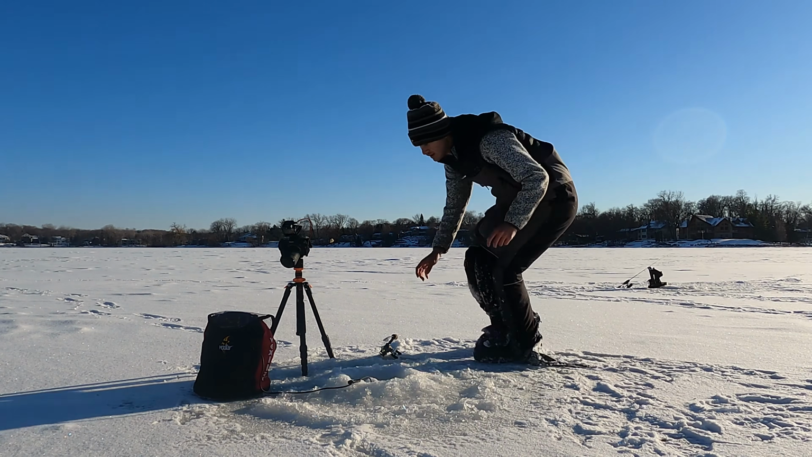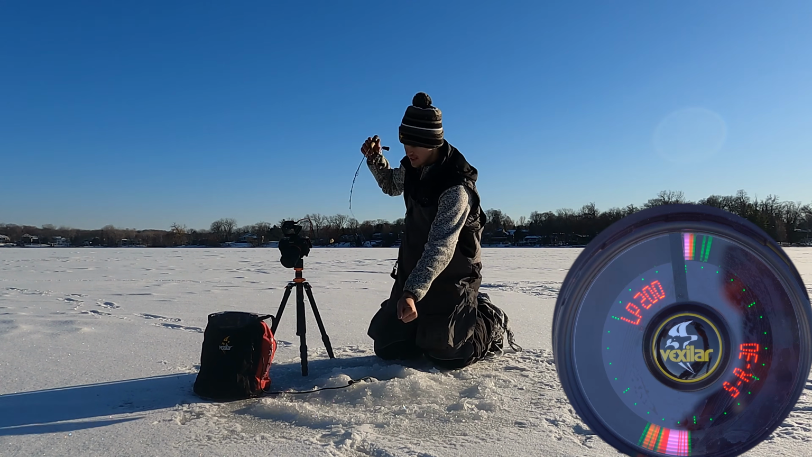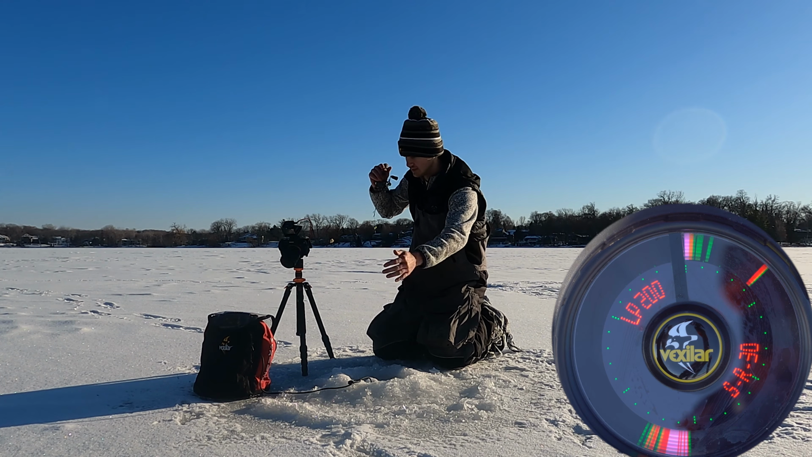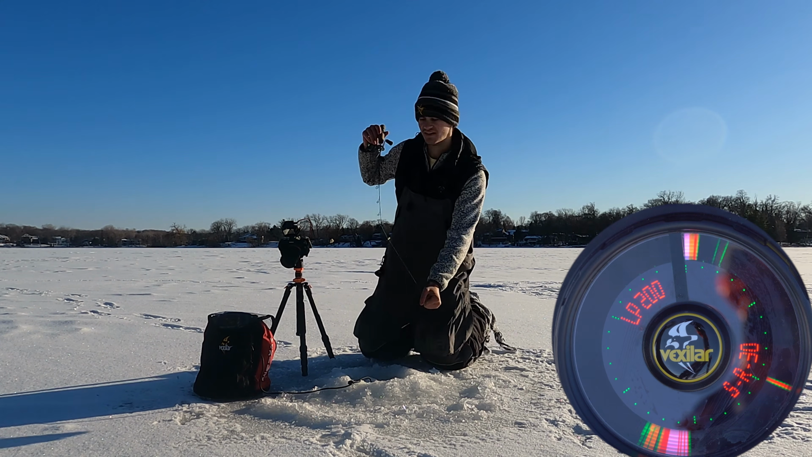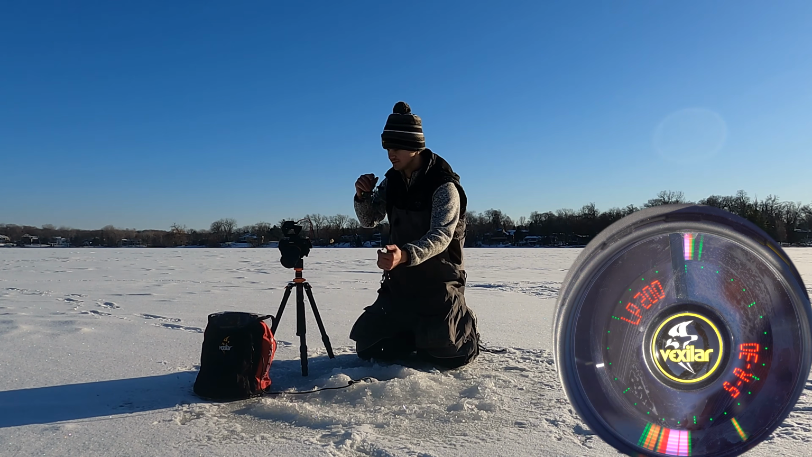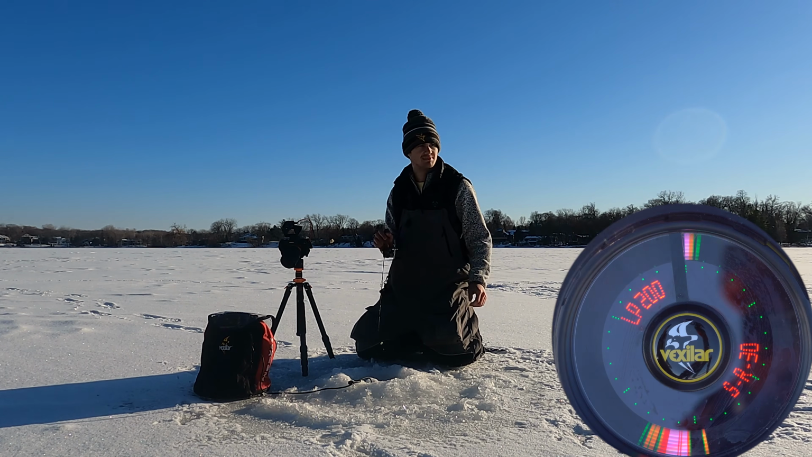Alrighty, I'm gonna drop down here. It's a little bit shallower here too. Shallower by about 5 feet, which is good. Let's drop down here, see if we can maybe mark any fish right away. That'd be awesome. Didn't mark one down there for about 15 minutes. So we gotta keep moving. I mean, I drilled all these holes for a reason. Gotta keep moving, gotta find the fish. They're not all in one spot.